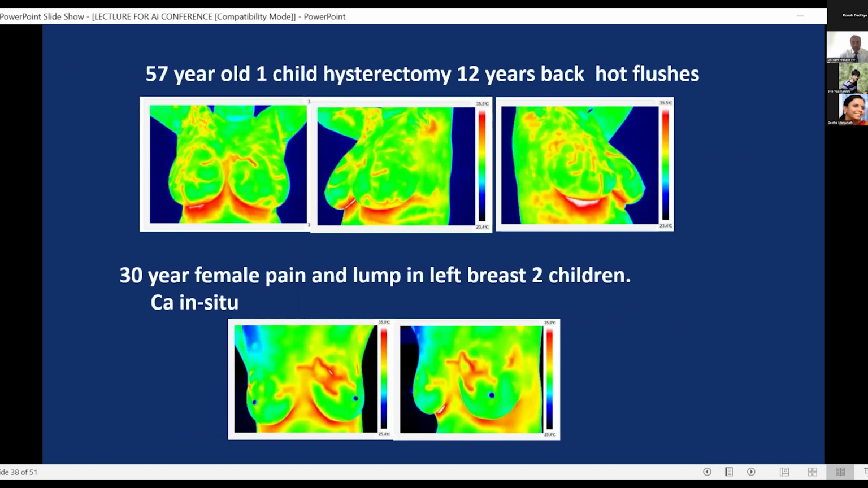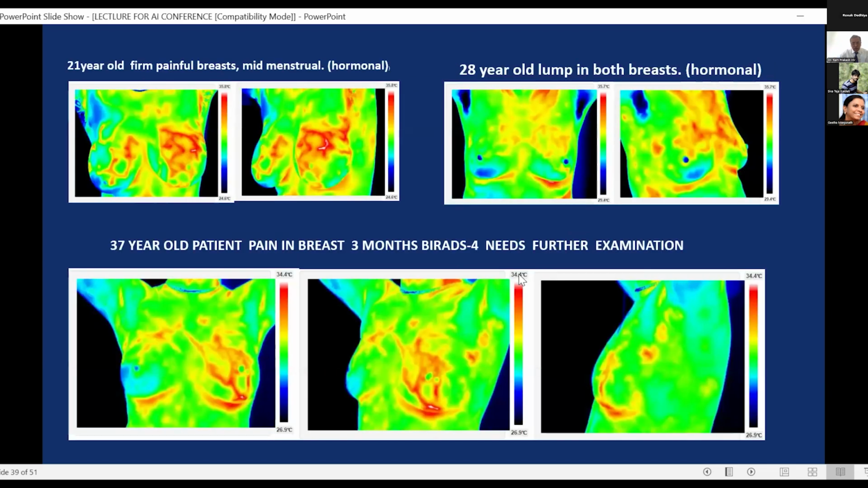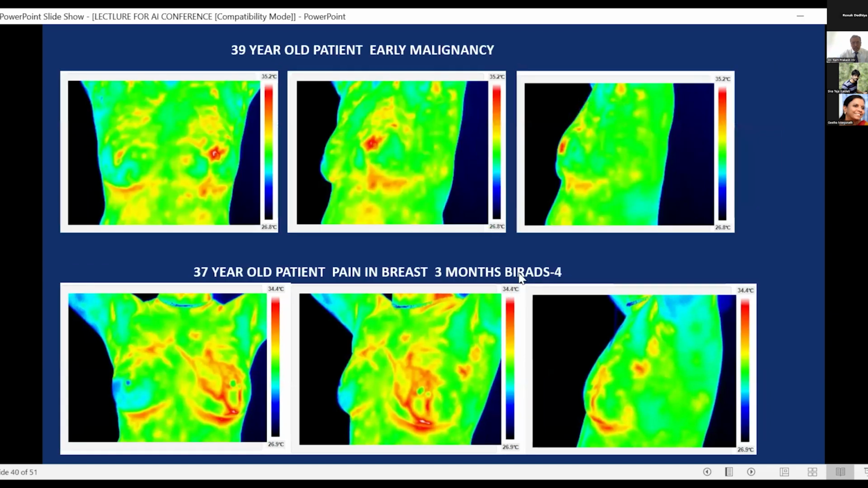abnormalities. A 30-year-old female, pain and lump in the breast, 2 children, carcinoma in situ. These are all the various images. This is the earliest you can identify. A 39-year-old patient with early malignancy.